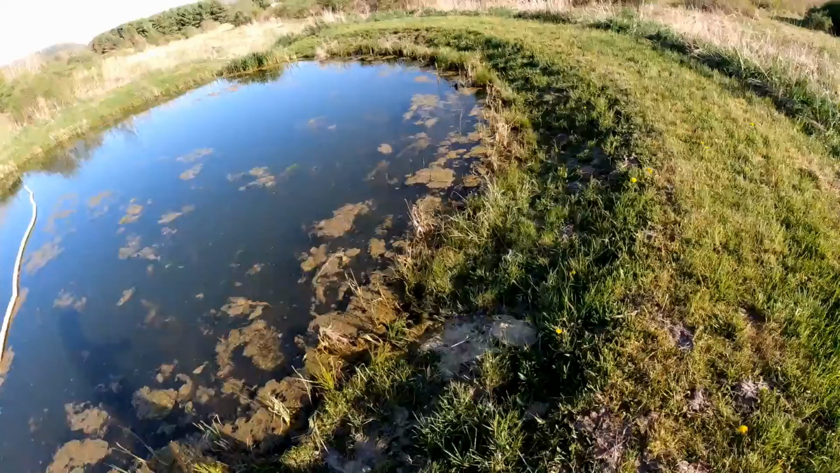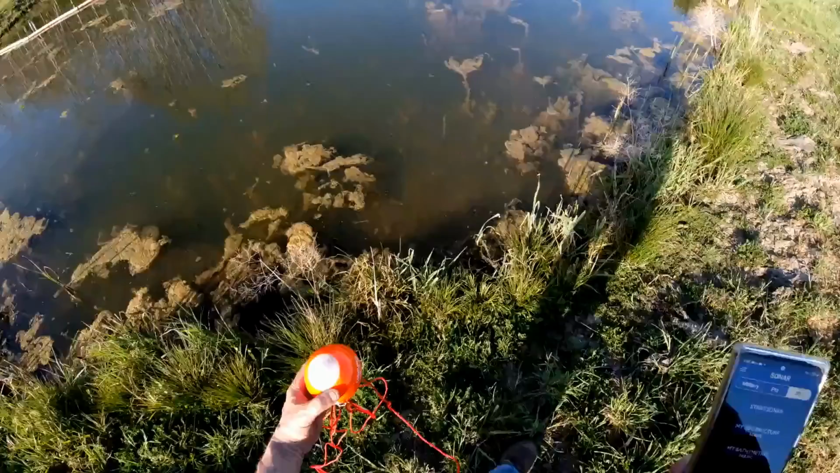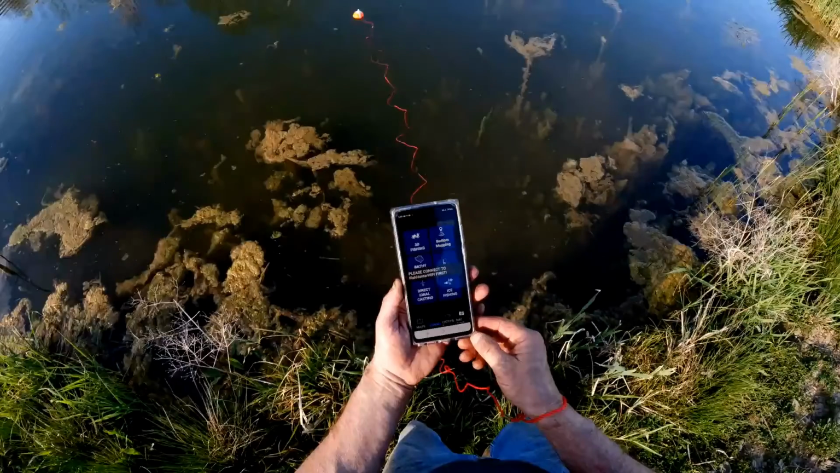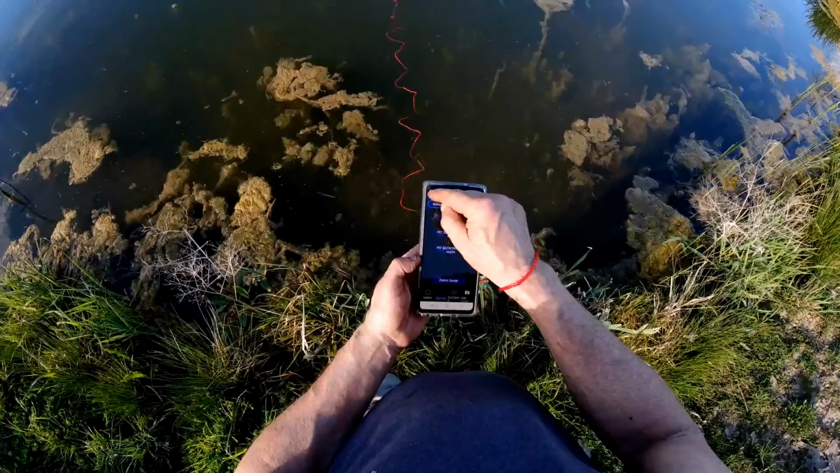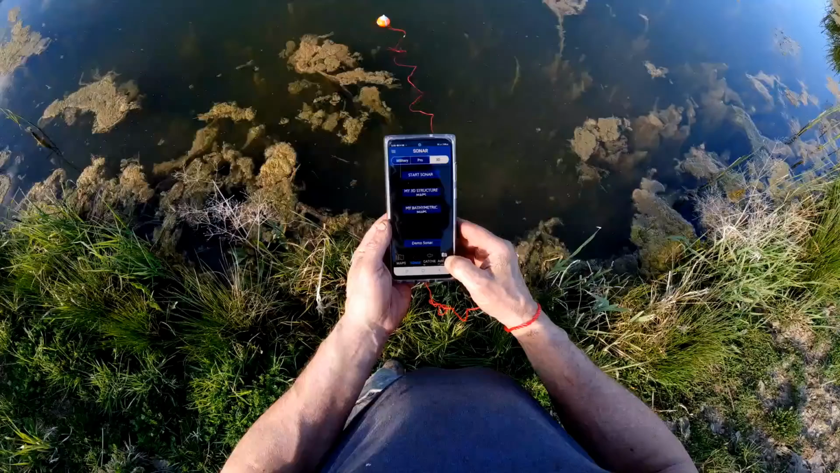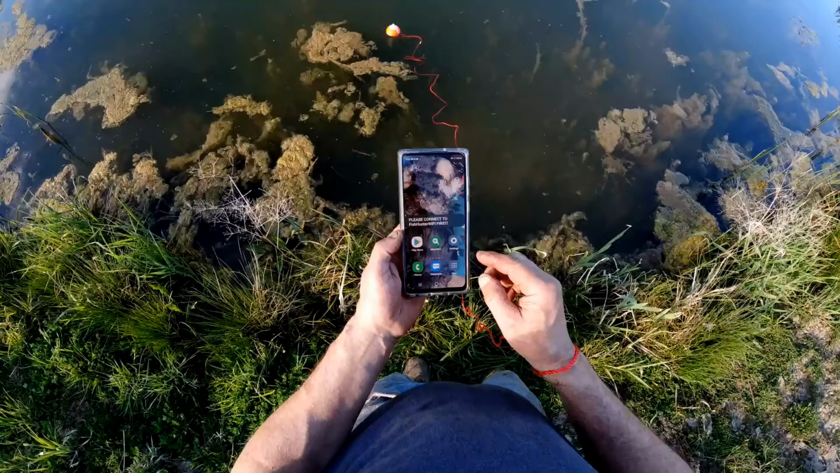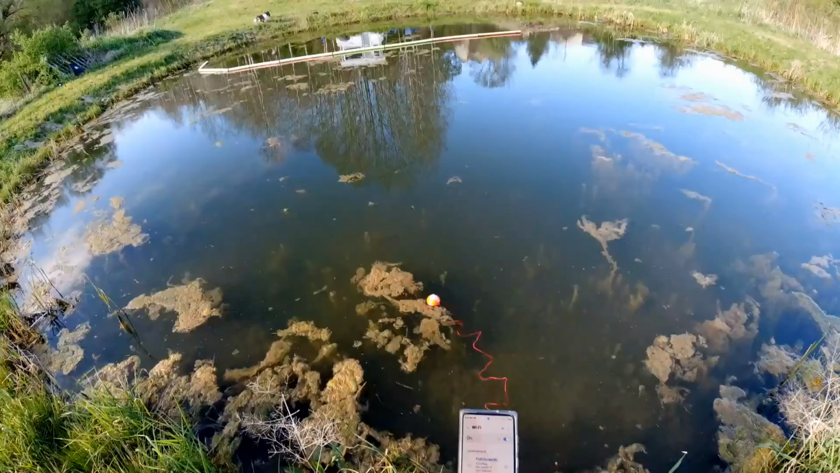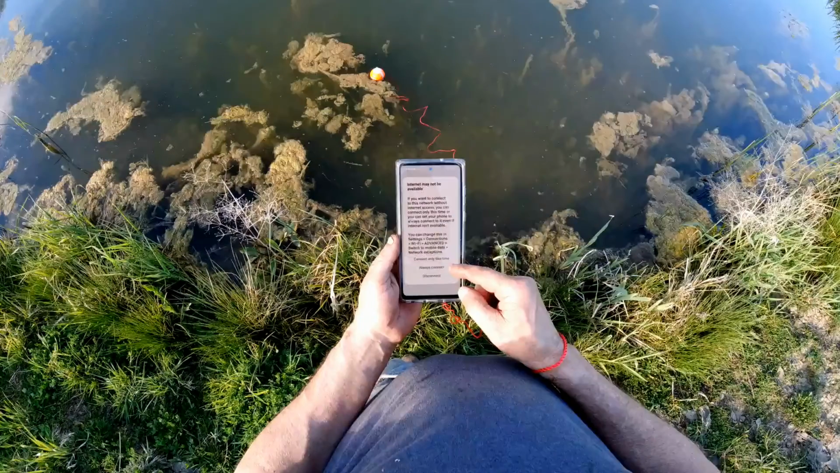I've got this on a 15-foot lanyard, which you really need. You use it for pulling behind the boat or just dropping it over the side. In this case, it's really not long enough to do what I want to do in the pond itself. Now, about 8 feet.